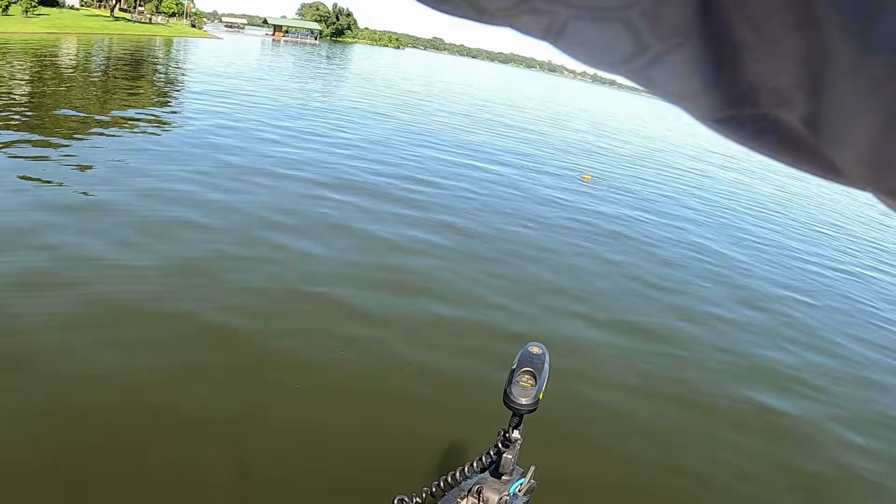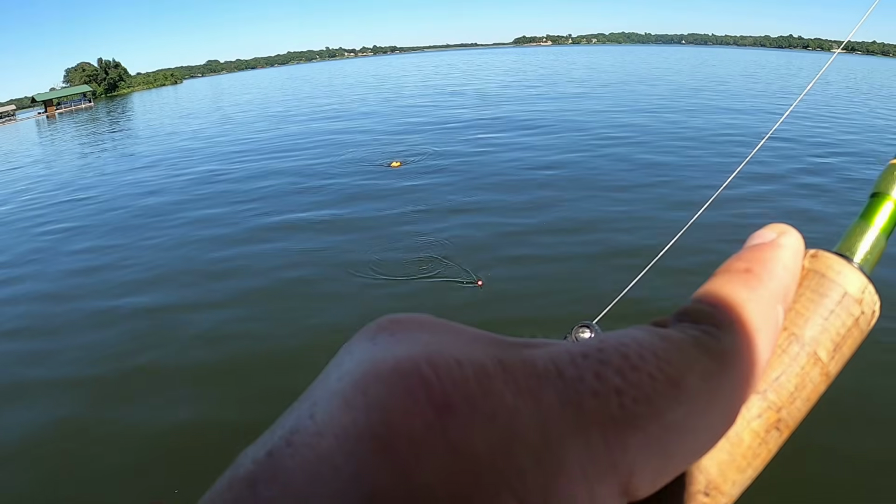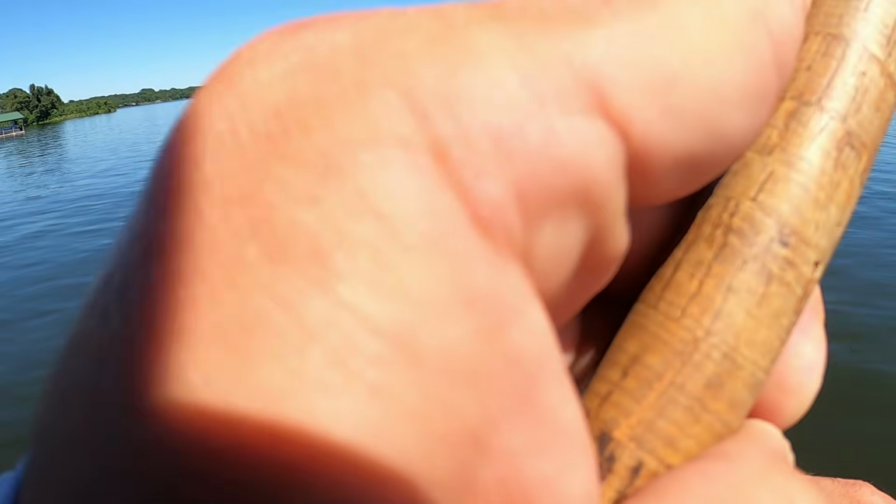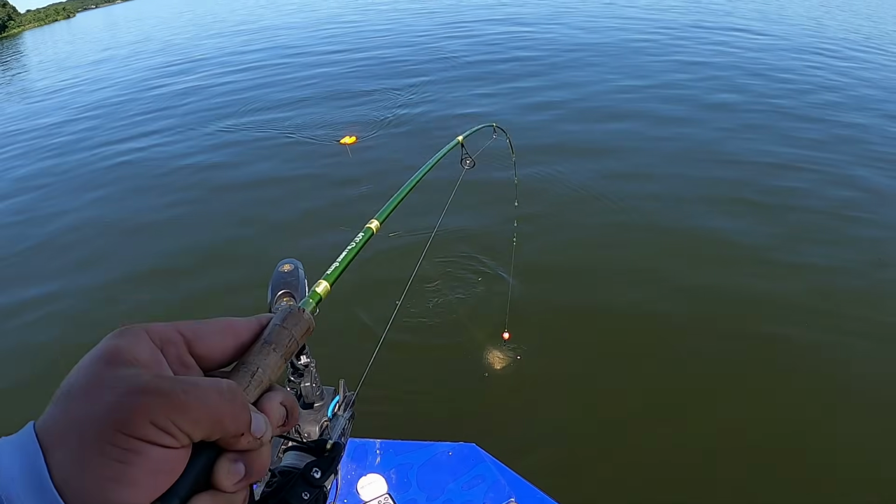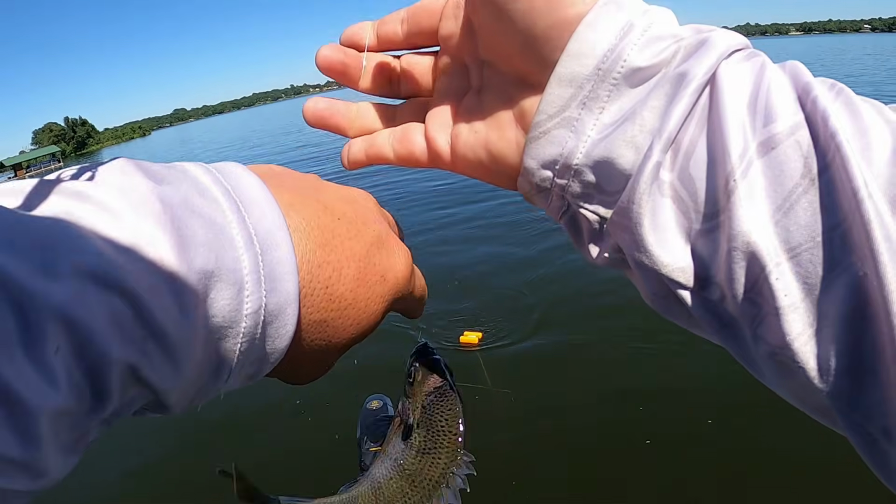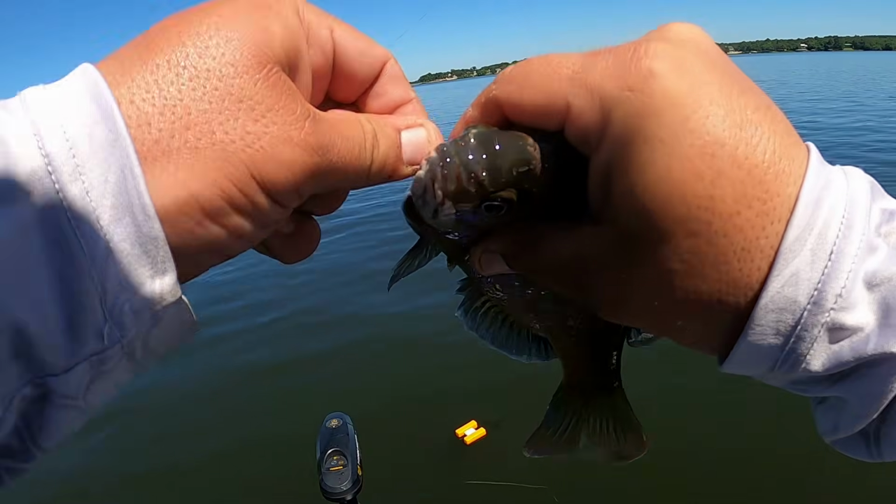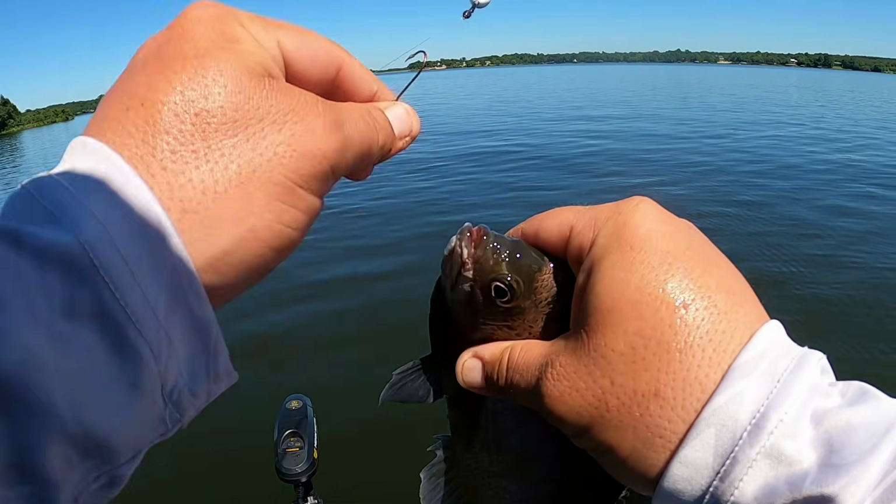Are you kidding me? I got the darn buoy marker. Oh, it's a good one too. Look at that, guys. Can I get the hook out real quick so I can throw that buoy marker back out? Yep.